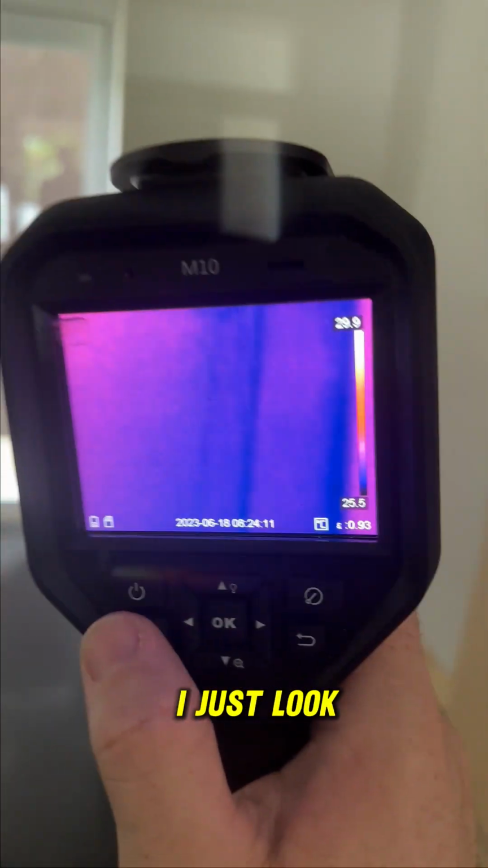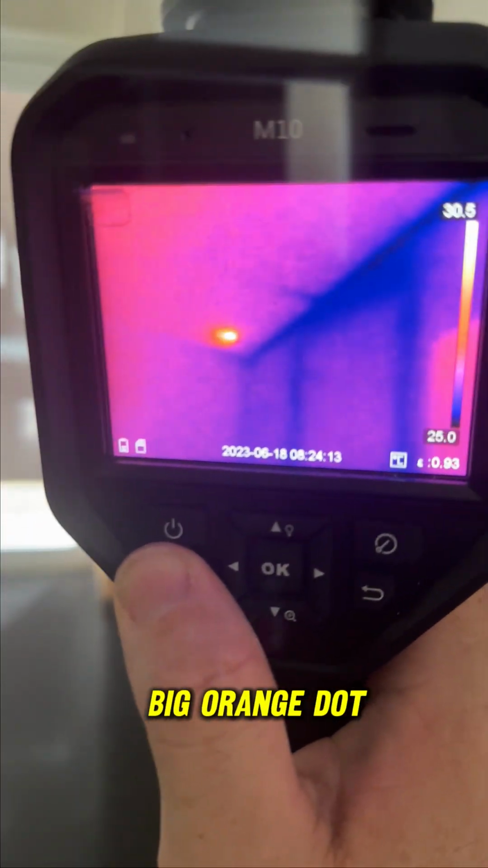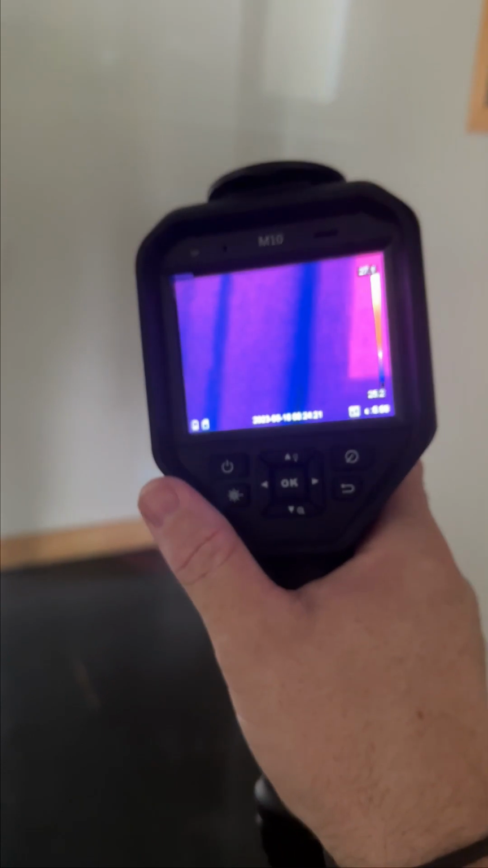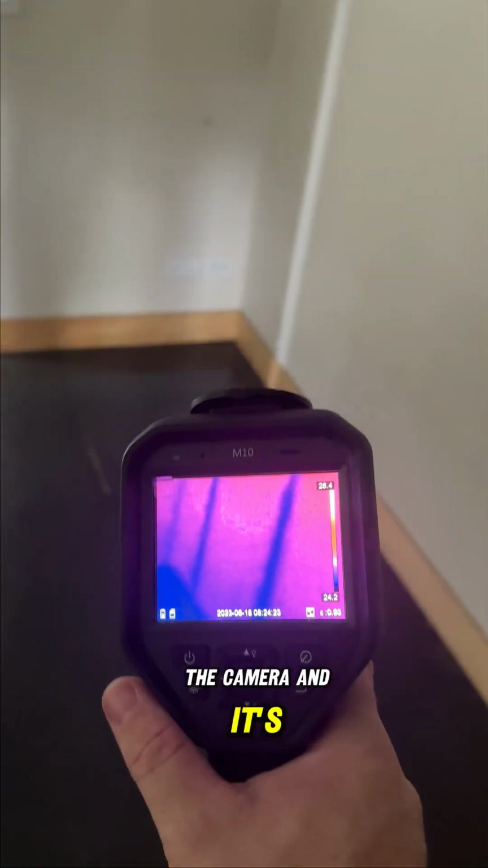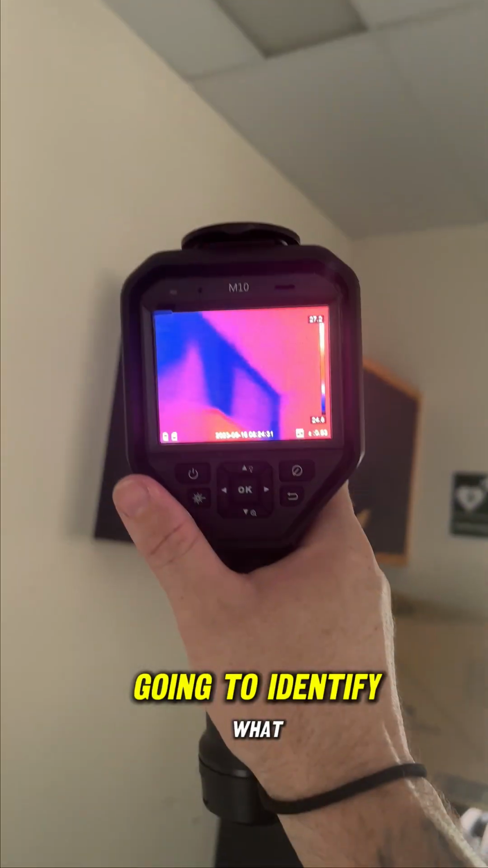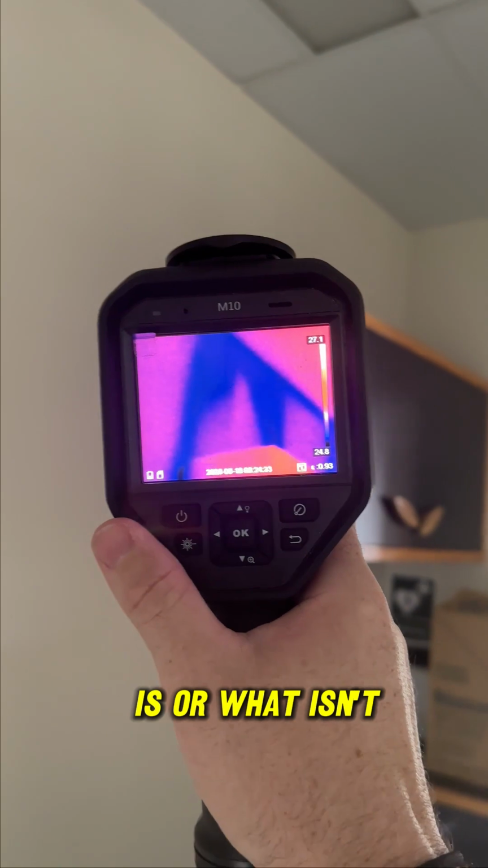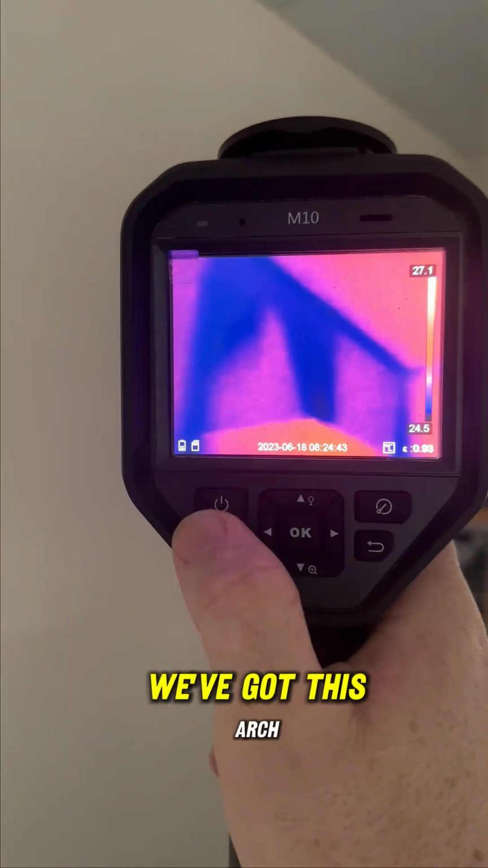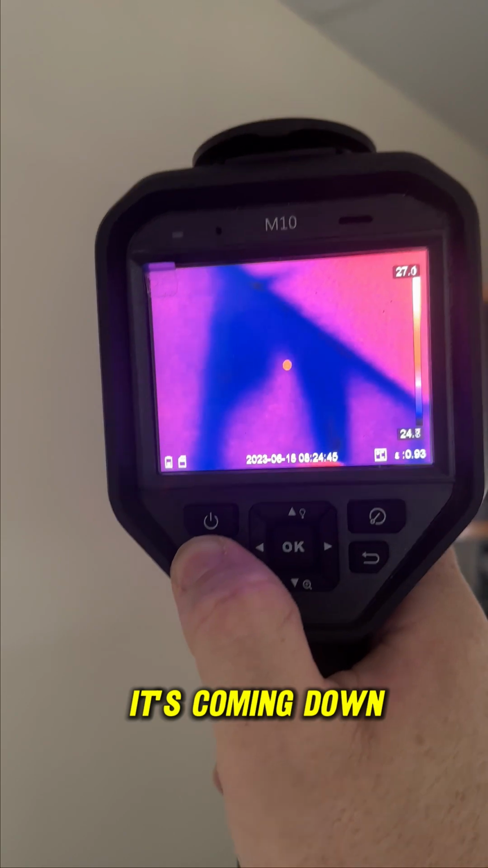And you see here, I just look, oh, what's that big orange dot? They've got a sensory alarm system here, if you can see. Pretty cool to pick up. And you always look at something on a camera and you think, what could that possibly be that's normal? So we're looking at those types of things as well, trying to identify what is or what isn't, what shouldn't be there. And you see this one here is interesting because the rest of the wall does not look like the top bit here, where we've got this arch that's coming down.